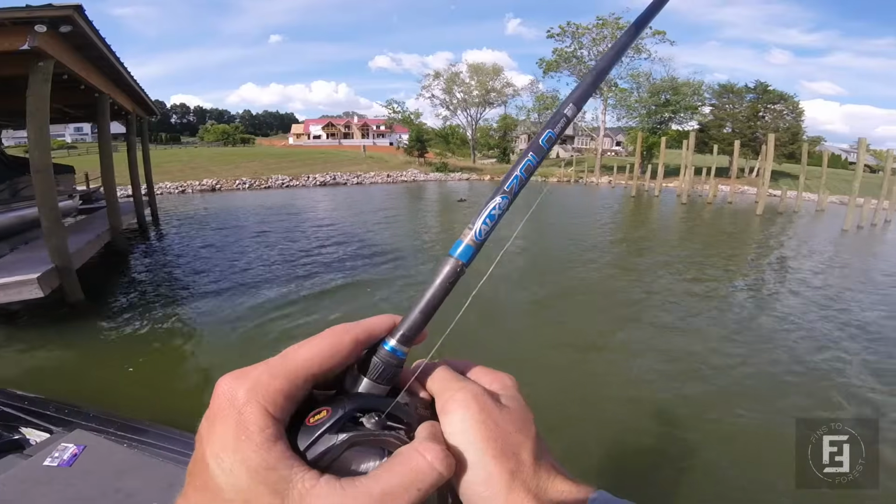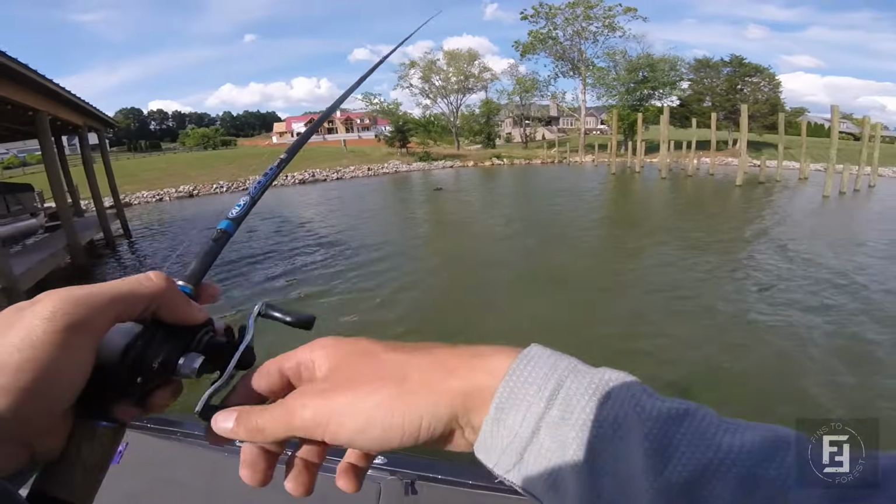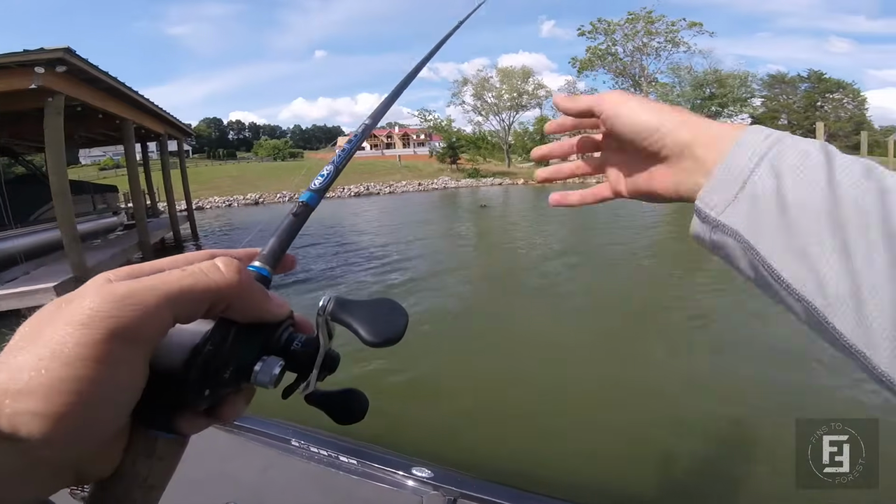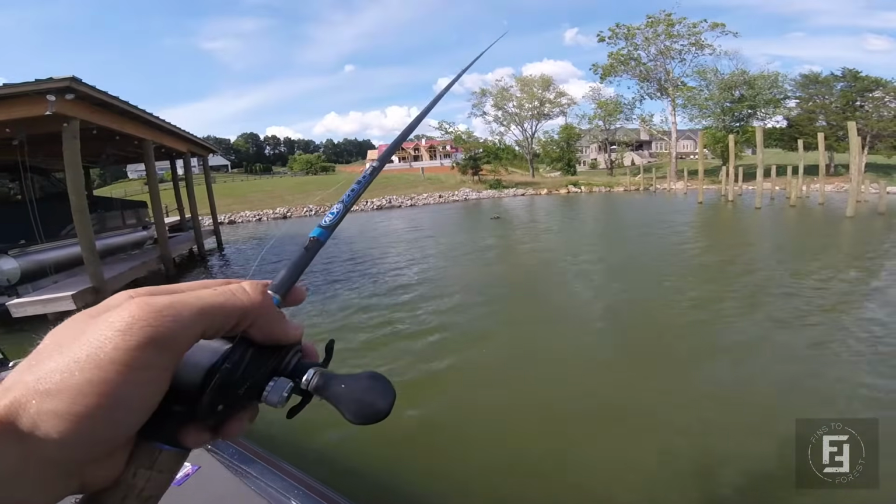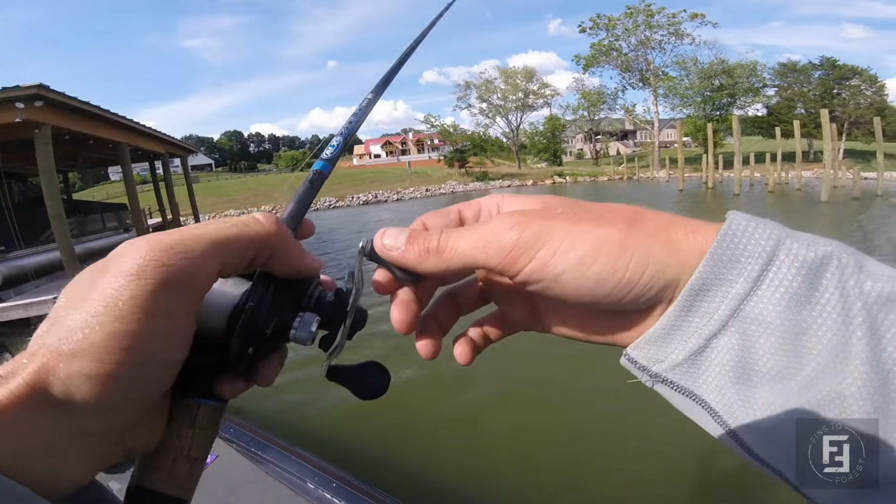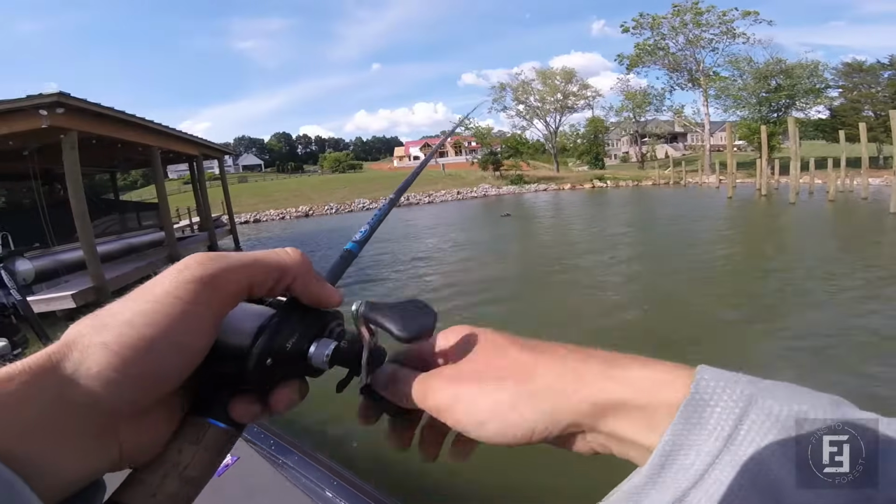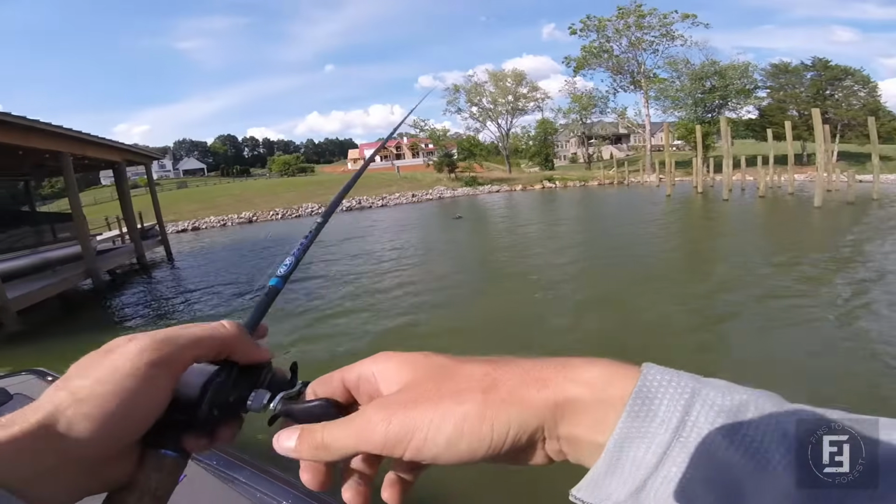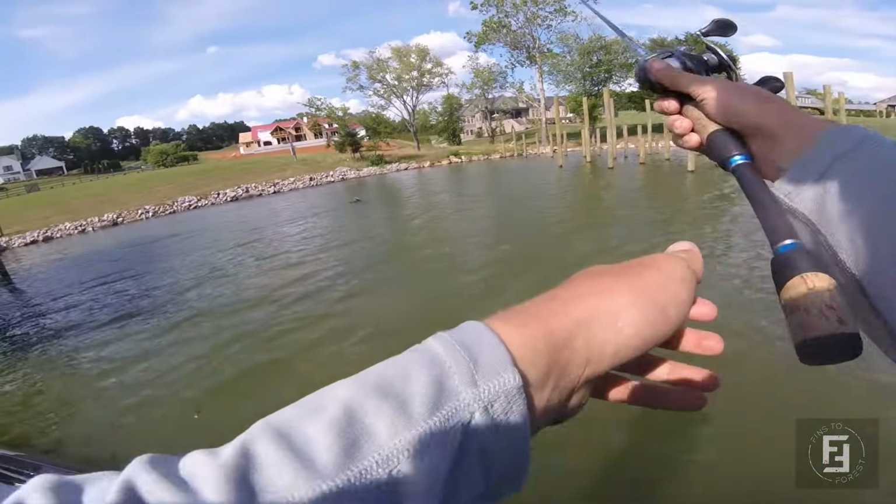They look like bass, they may not be, but you really quickly start to figure out, okay, how are they relating to the wood that I can see? Where are they at in relation to the wood that I can't see when we start marking it? And instead of just kind of aimlessly casting or just targeting the docks and the stuff you can see, you start having a lot more targets to throw at.